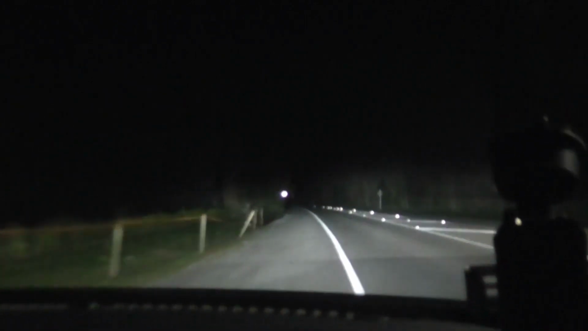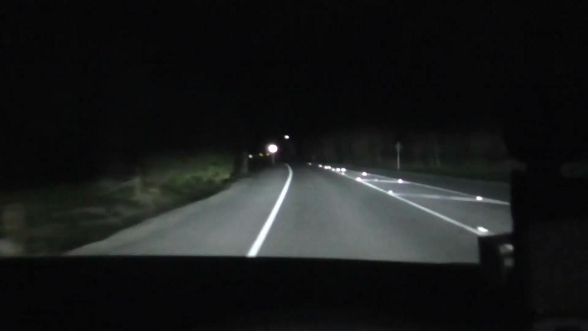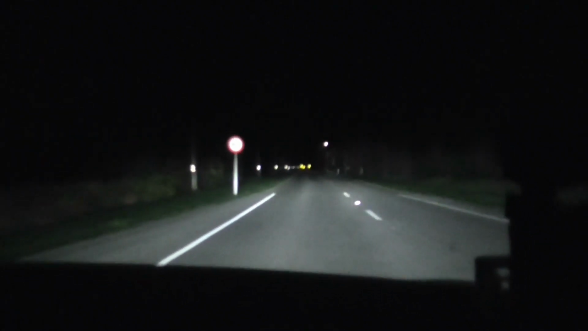Off we go. So far so good. It's got a good light. It's got LED lighting, and it seems to be quite powerful. You can see a fair way down the road.